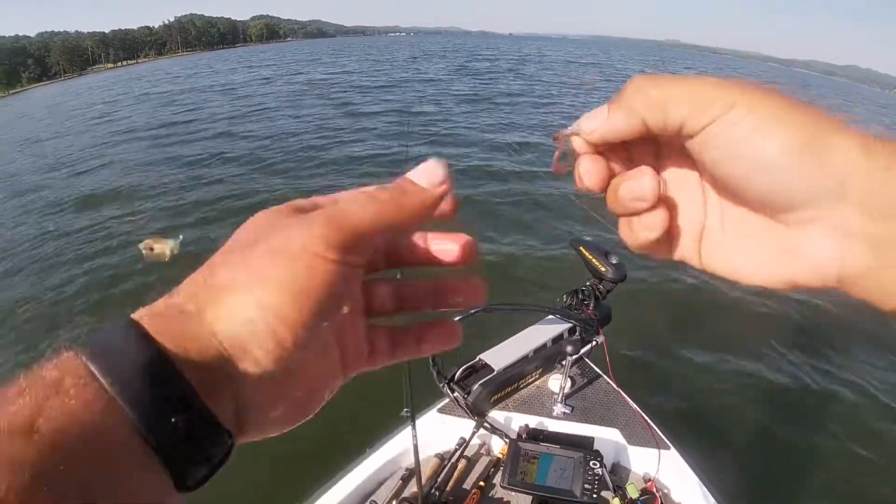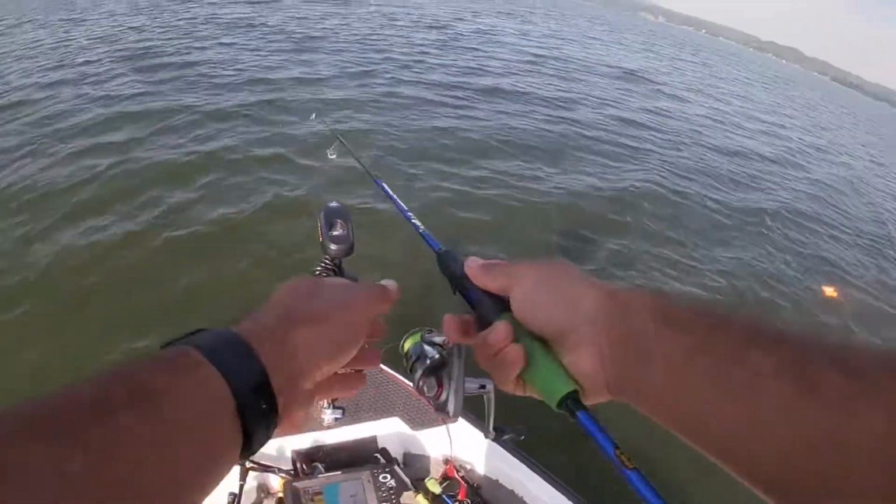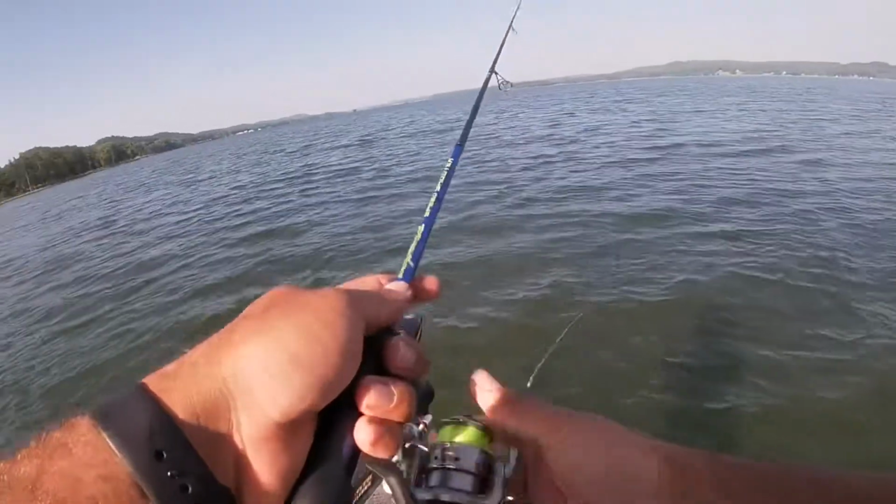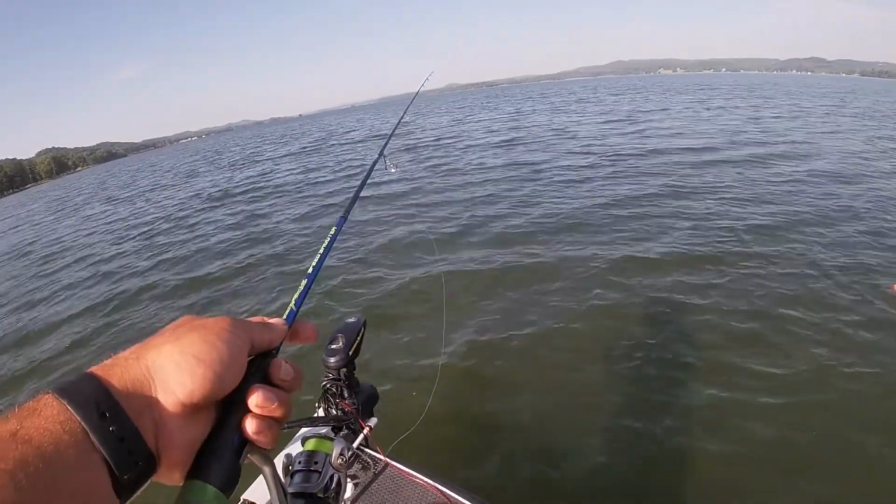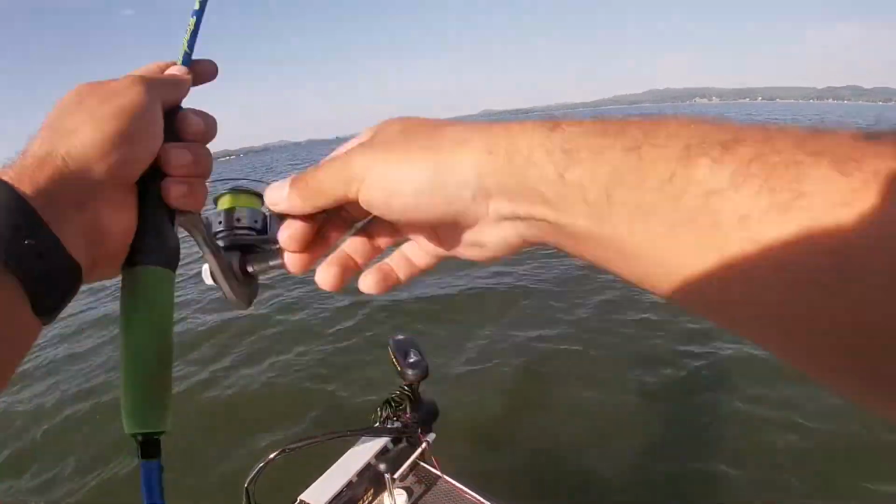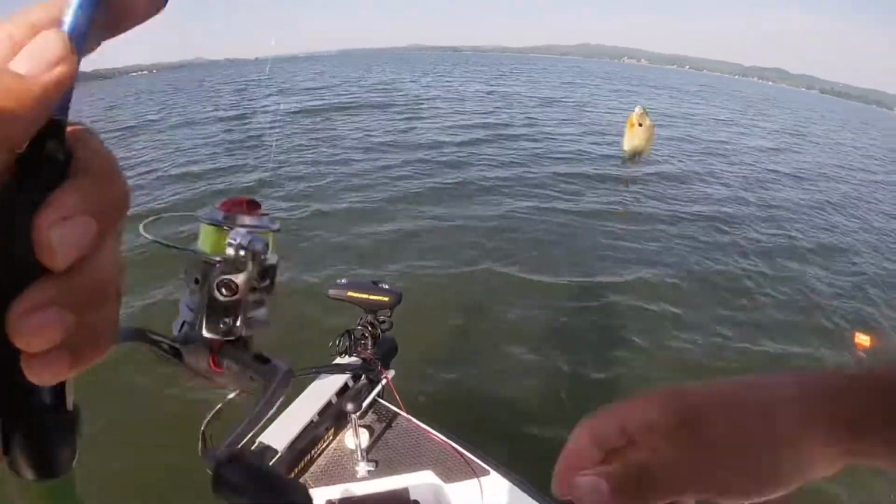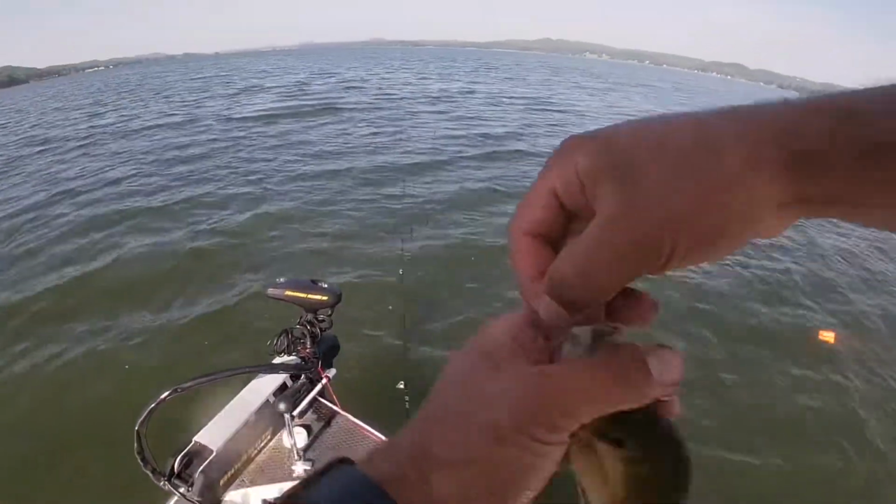There's another one. I think the bigger ones seem to be over there. There's another one. As soon as it gets down there, they are eating it up.